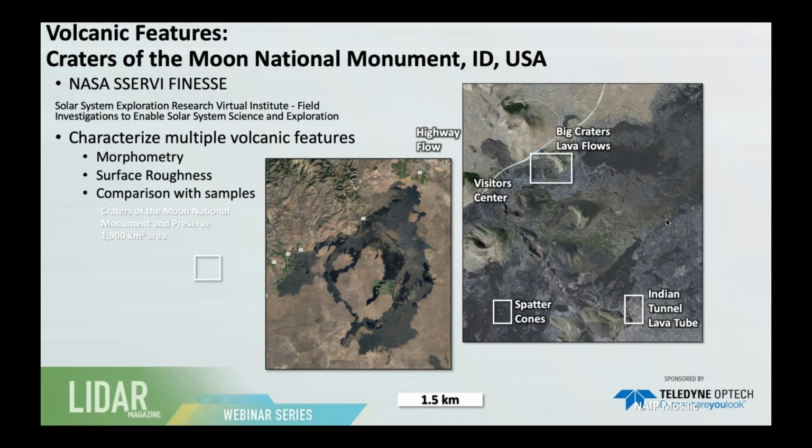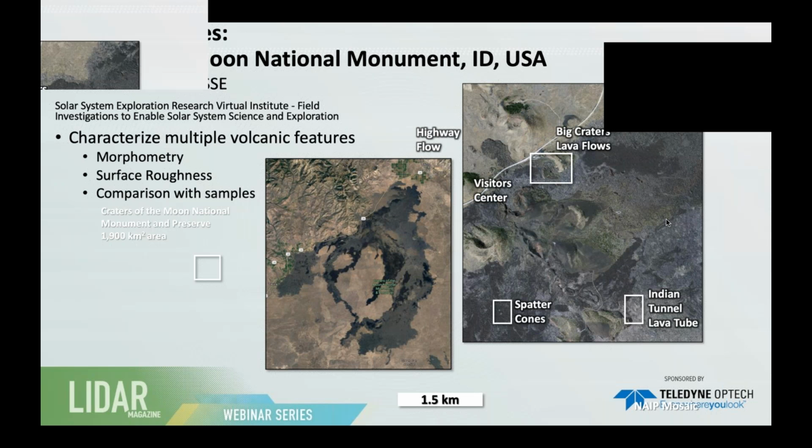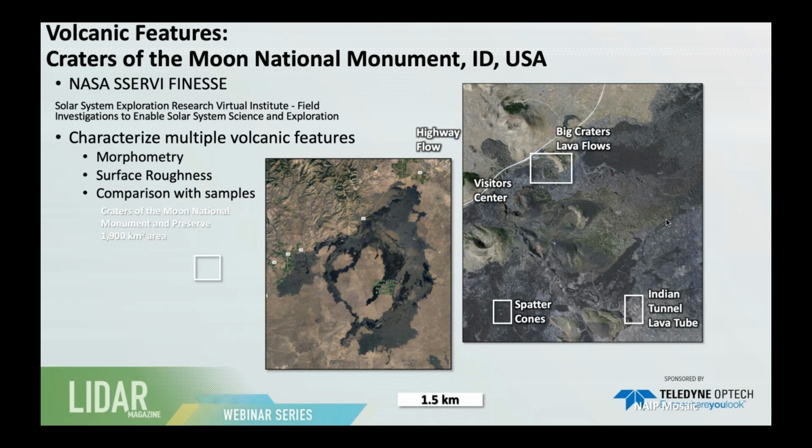So we'll put aside the Arctic field work for a second and talk about some really interesting volcanic features. So with the NASA Solar System Exploration Research Virtual Institute Field Investigations to Enable Solar System Science and Exploration Team, so the SURVEY-FINESS, I gotta love NASA acronyms.